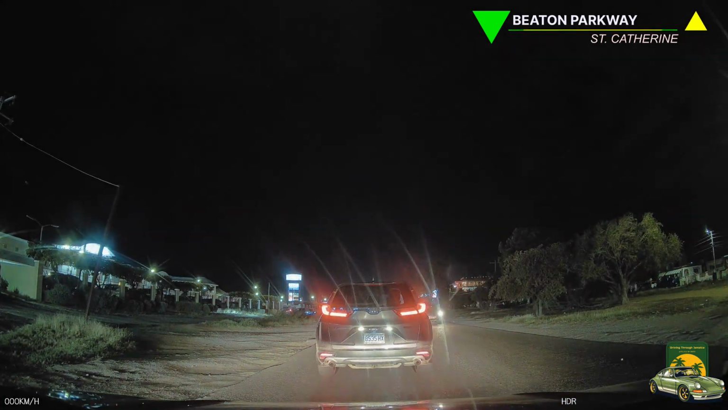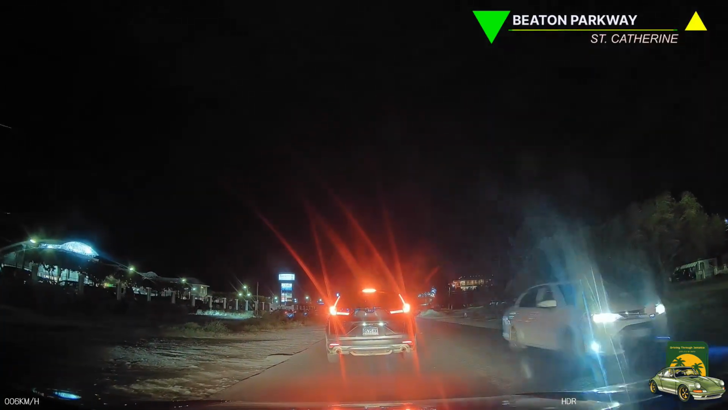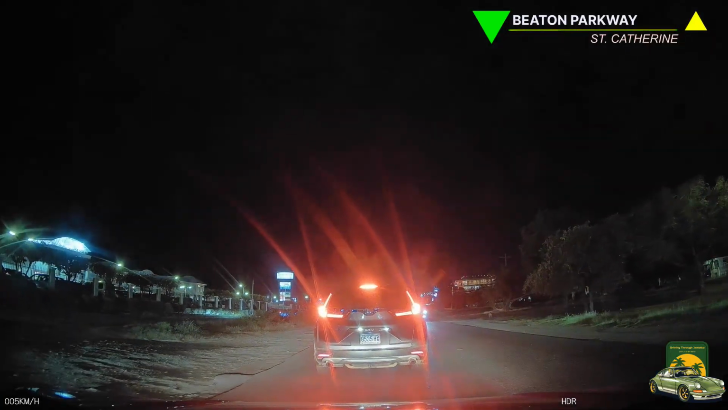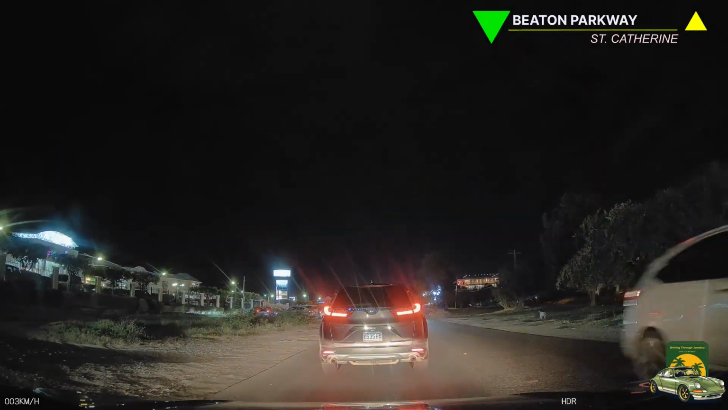Cruising along Mandela Highway. The Caimanas entrance of the North Coast Road. Let's go that way. It's late at night and I can't sleep.